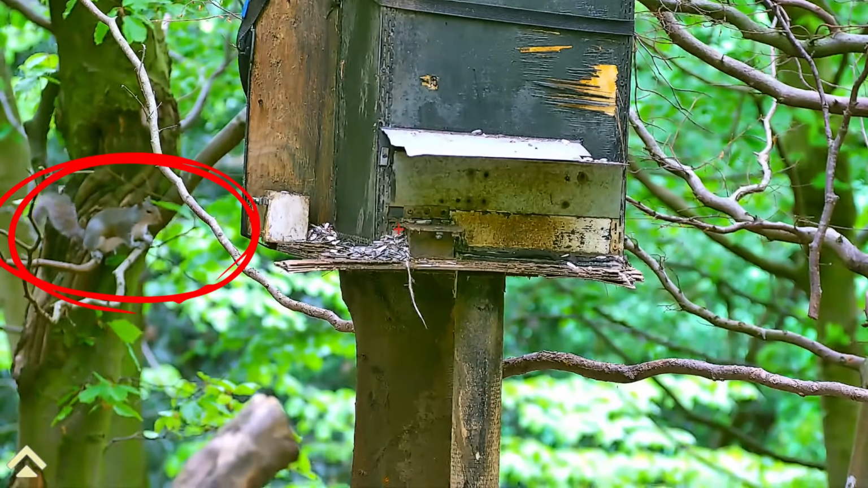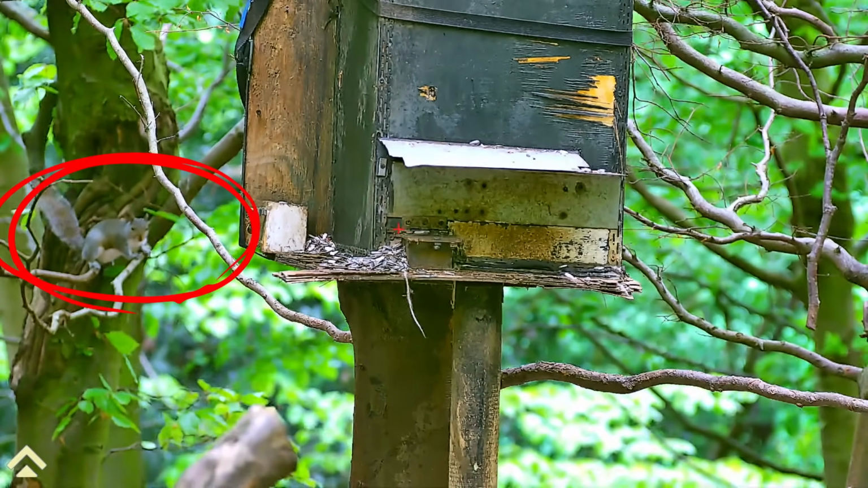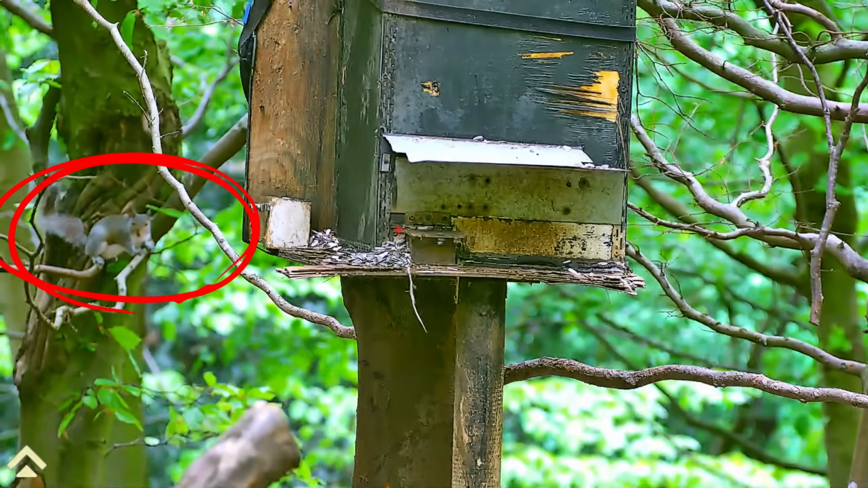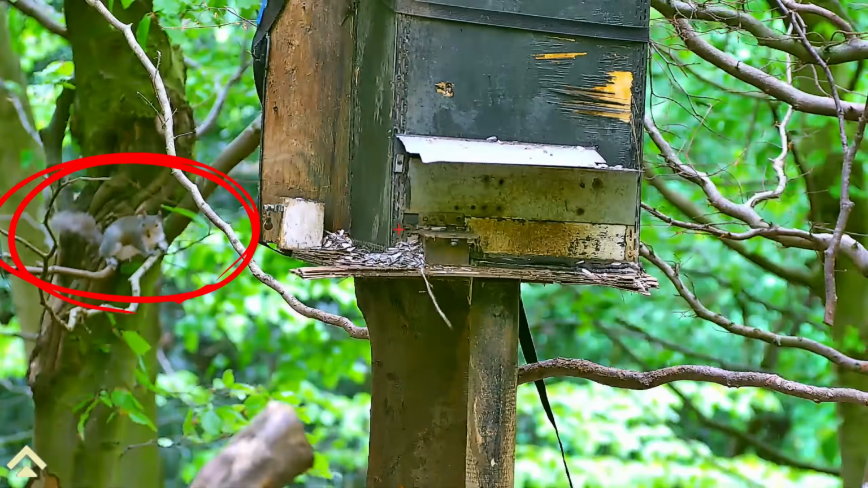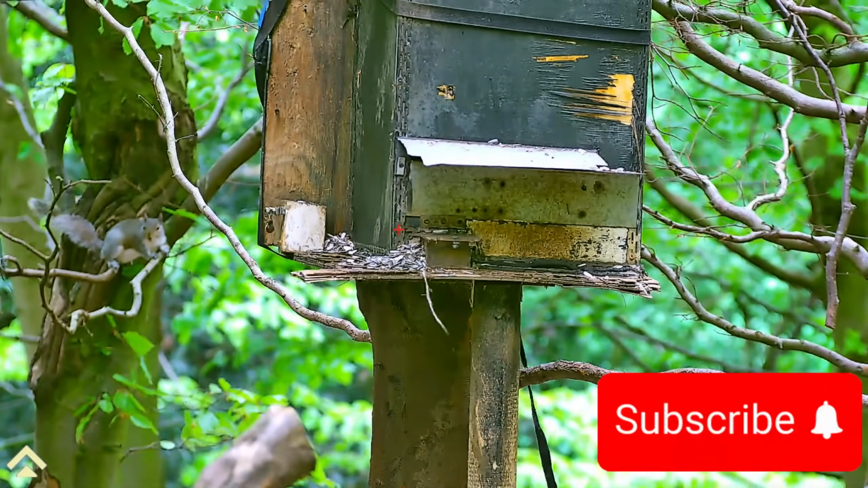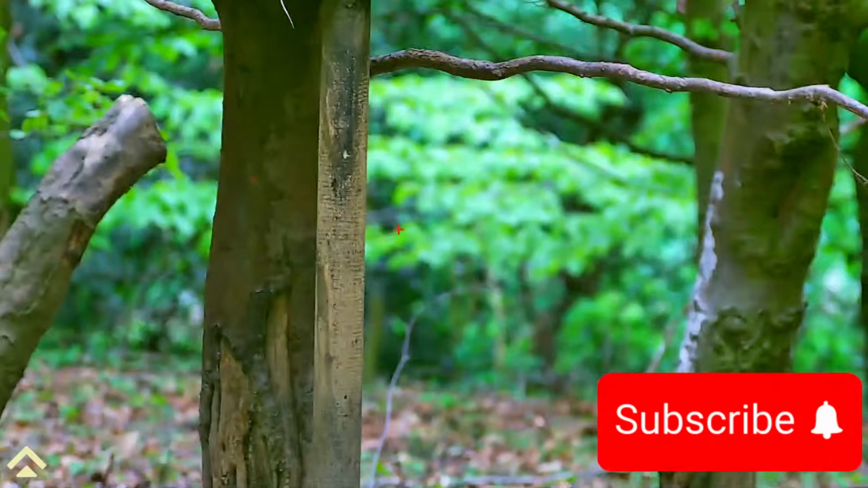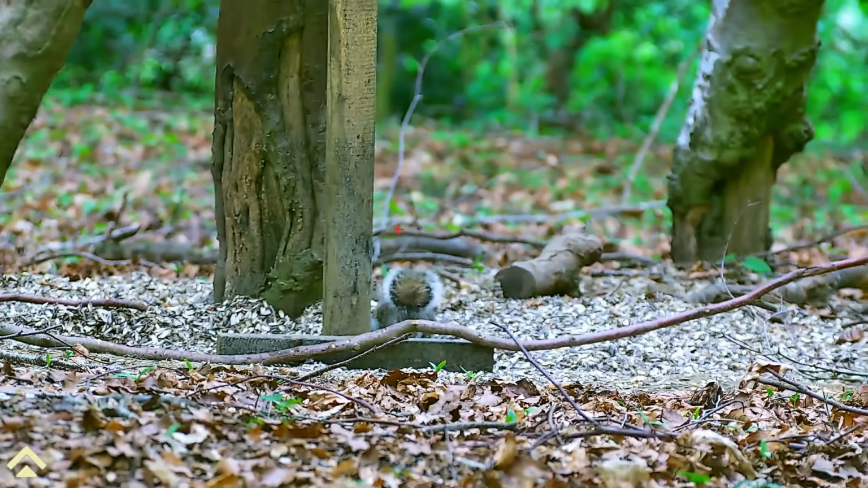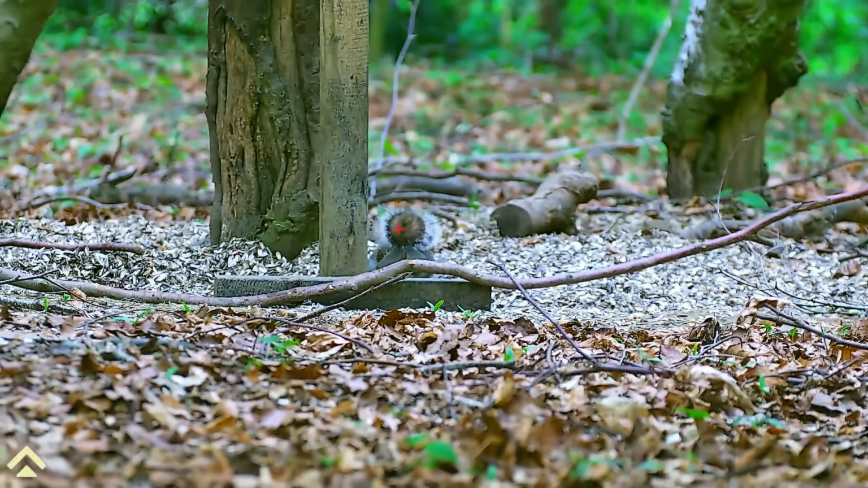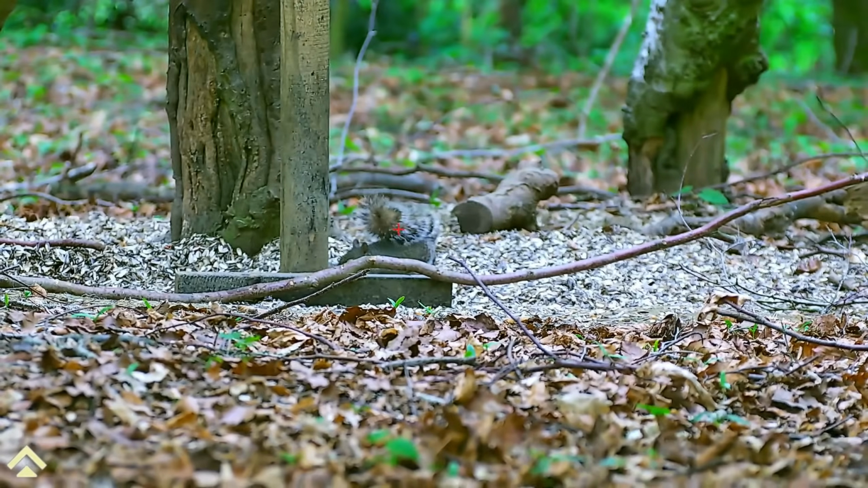And this one, circled in red, was the second one to come, but I wasn't 100% certain it was going to come anywhere near the feeder, but luckily enough, it did. And here it is on the ground. But what it's doing now is it's sniffing round the first dead grey, which it took a few minutes beforehand.